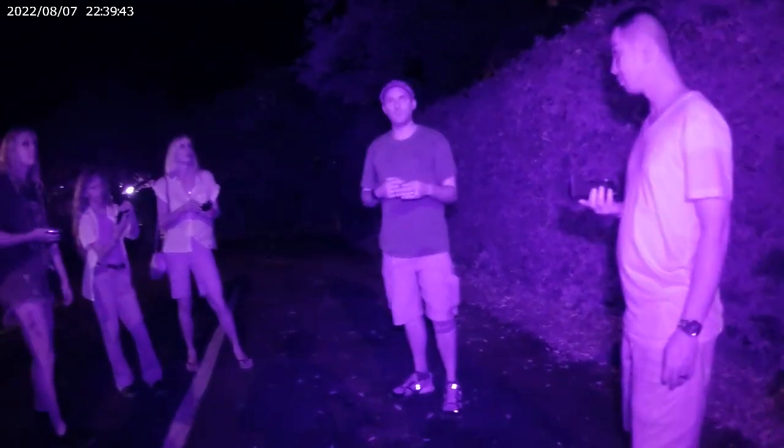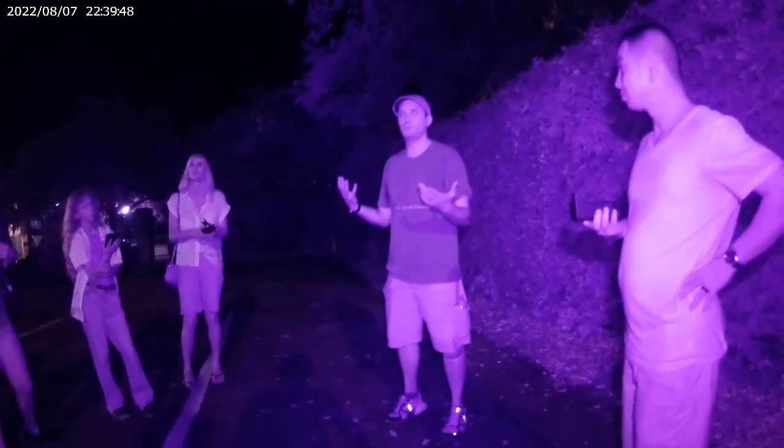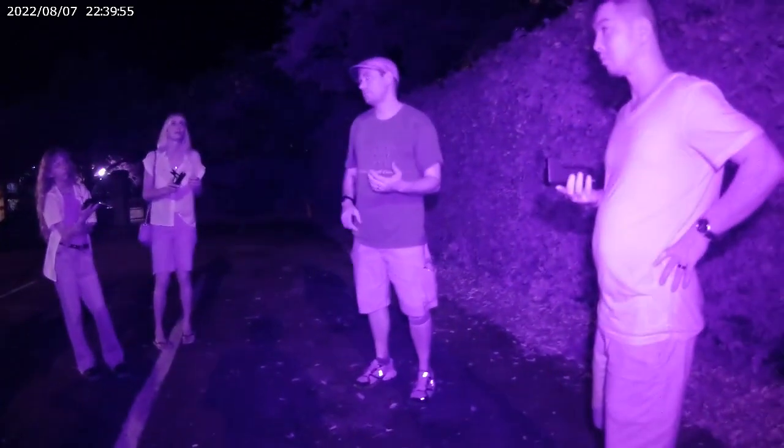Those of you with cameras, you can go around to the front of the powder magazine and get some footage and/or photographs. I ask that you just don't get in the way of the other tours. That's my biggest concern. Just let them do their thing and move on, and we're going to go up and get some footage. I'm going to steer you guys for one more minute.